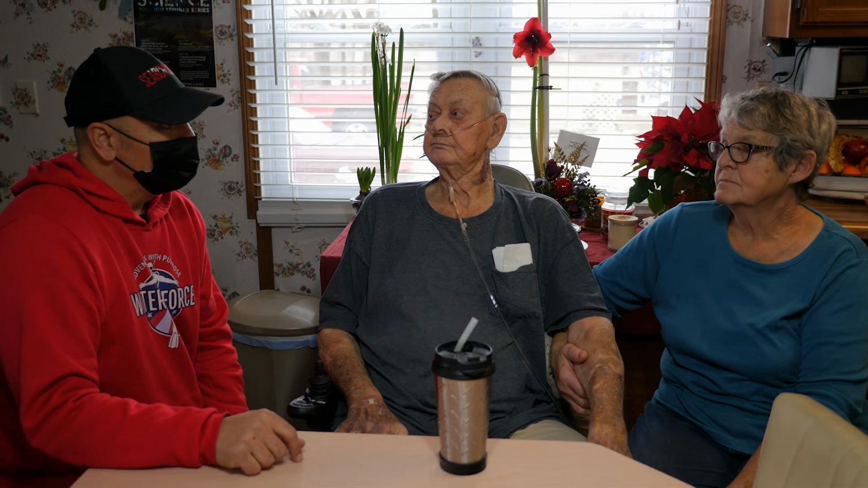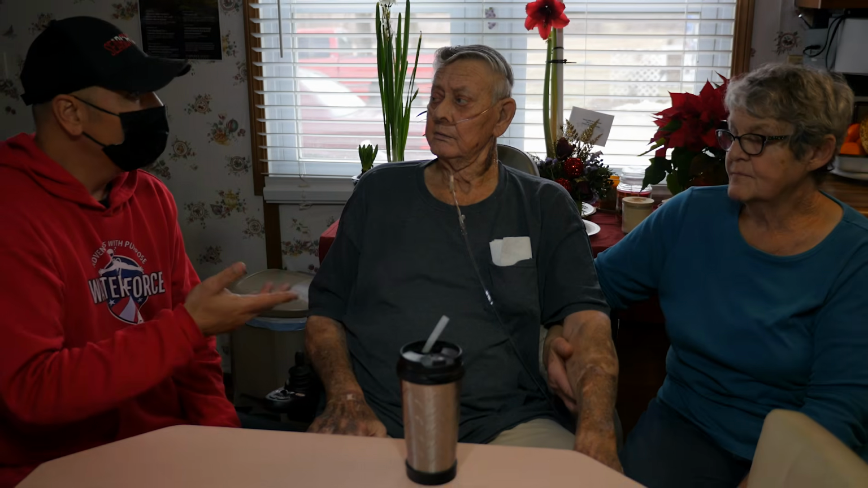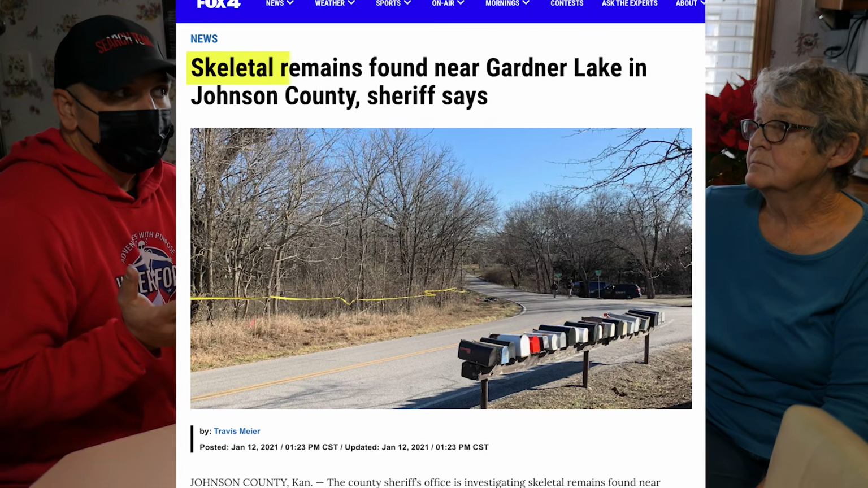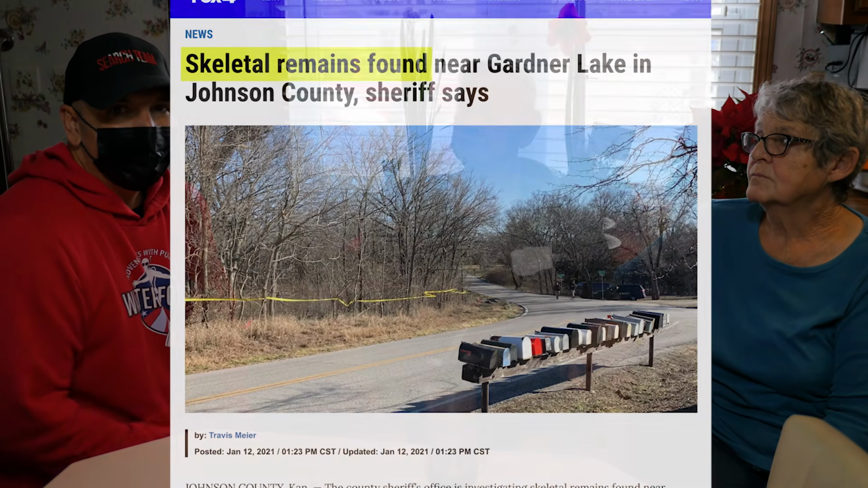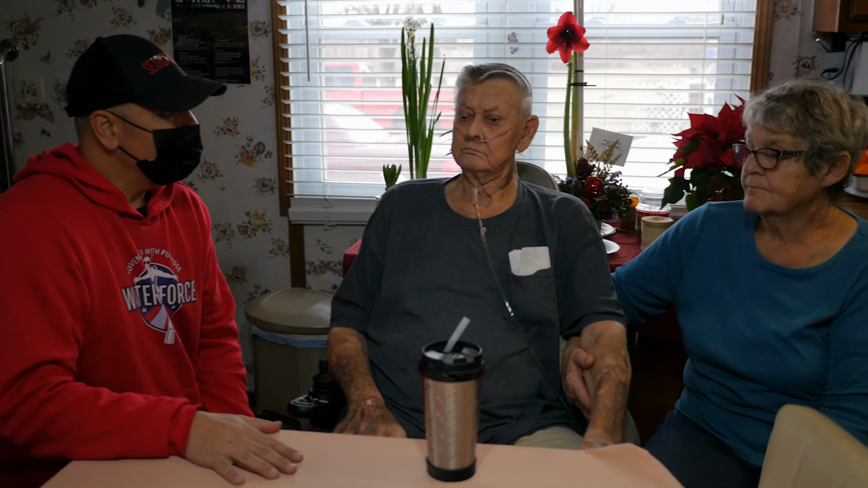Then the pig farm, and then there's the news from just a couple of days ago, which I'll link below. There were possible human remains, indicated to be very old, found down at a lake directly 30 minutes south of where the party was. Those are our 3 main locations today.